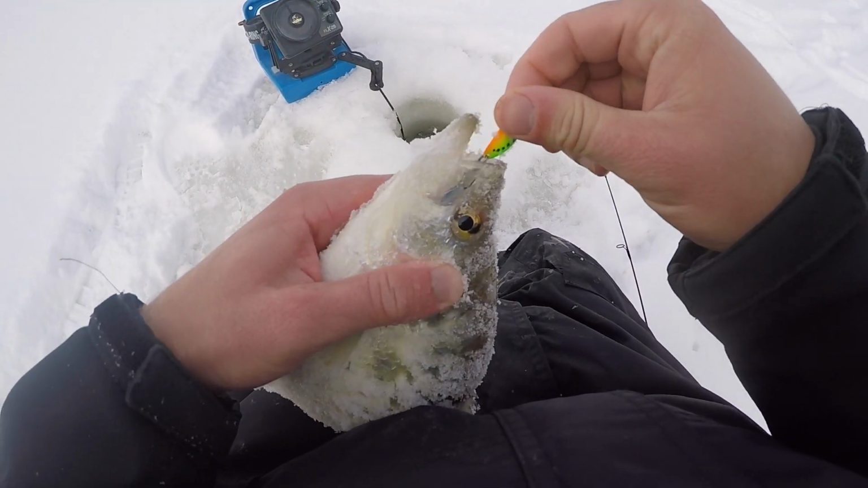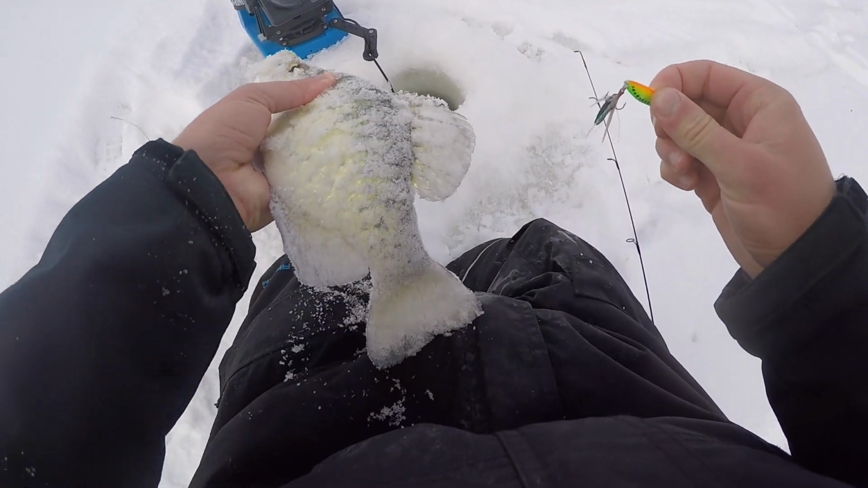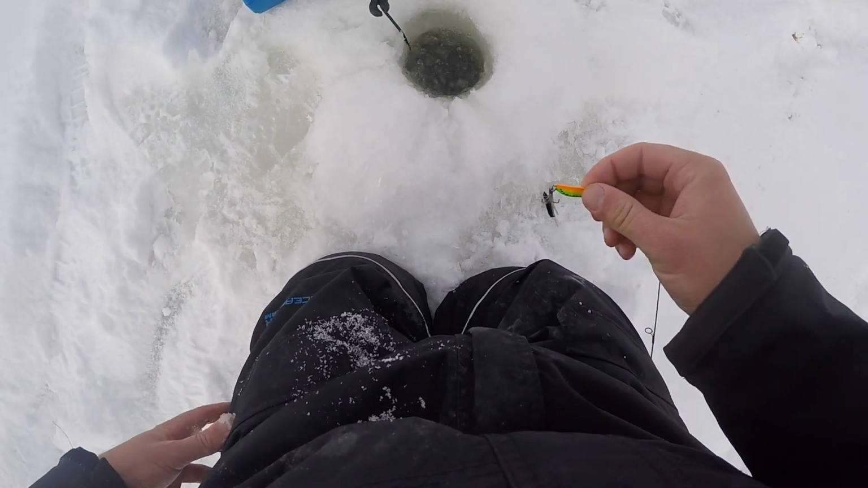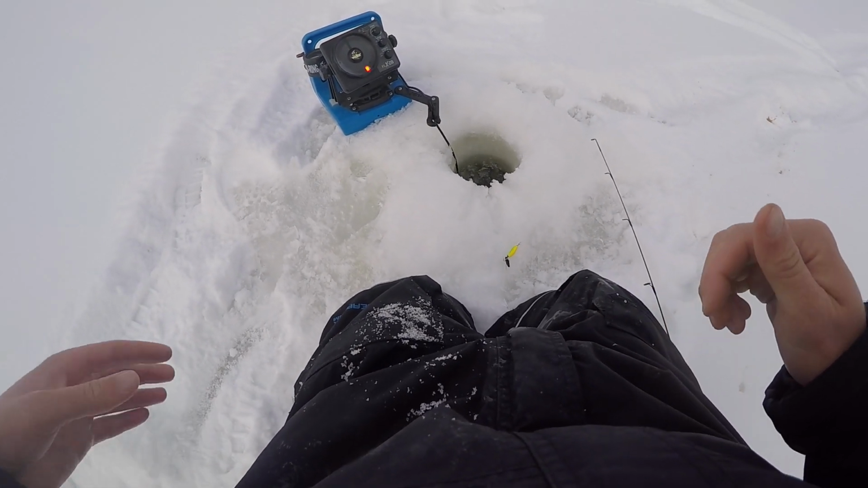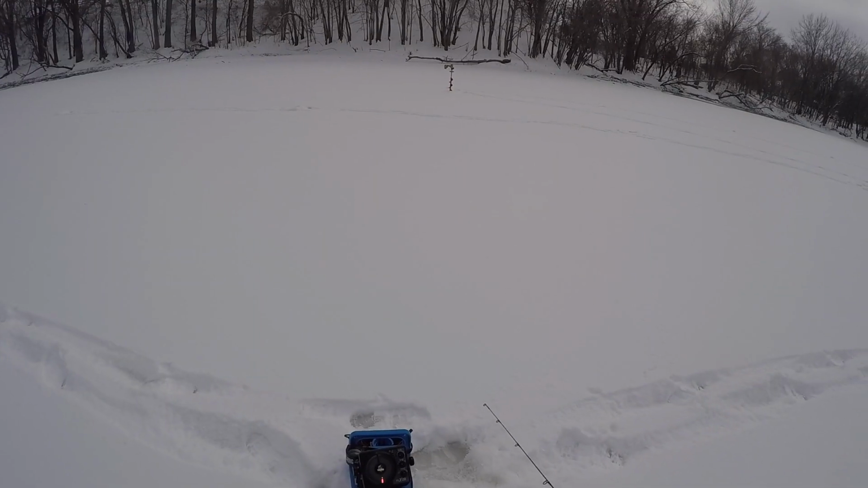Pretty cool when you get on a bite with fish that are so aggressive. For the most part, you never even mark them. And they're all this quality, 11, 12 inches. It's crazy. Still looking for a big one, but I'm not complaining about having my rod buckled over randomly every 10, 15 minutes.